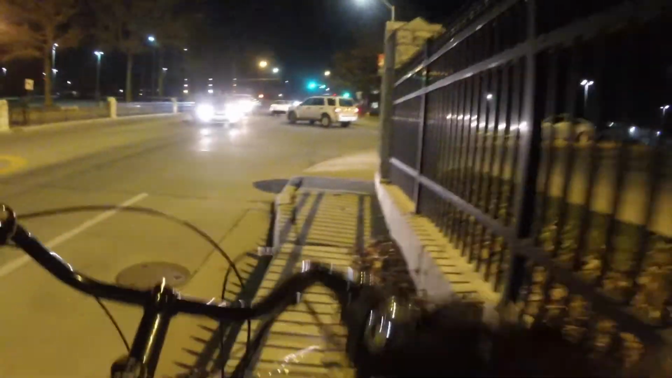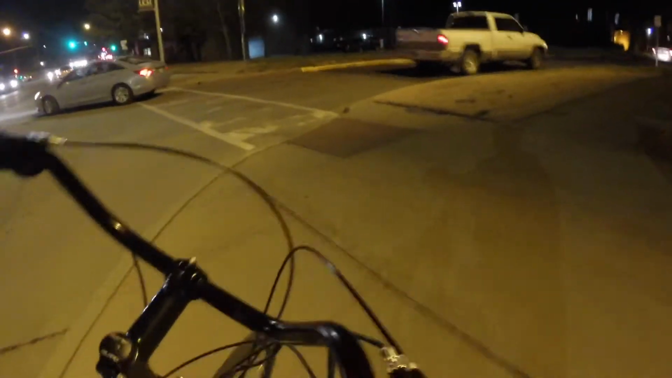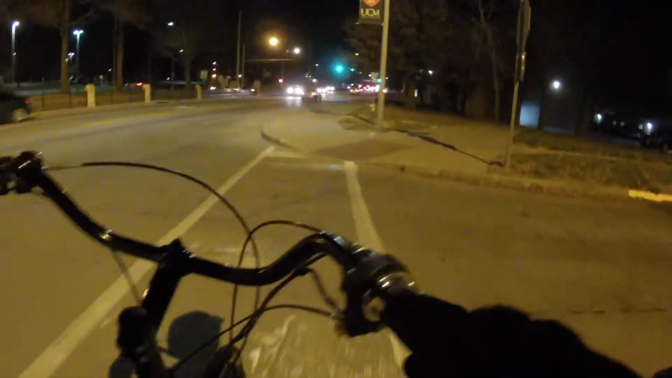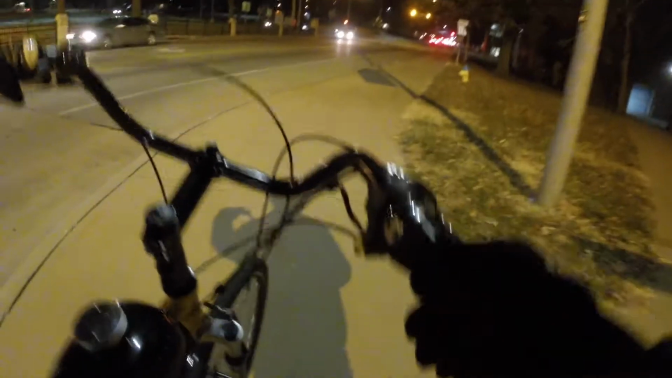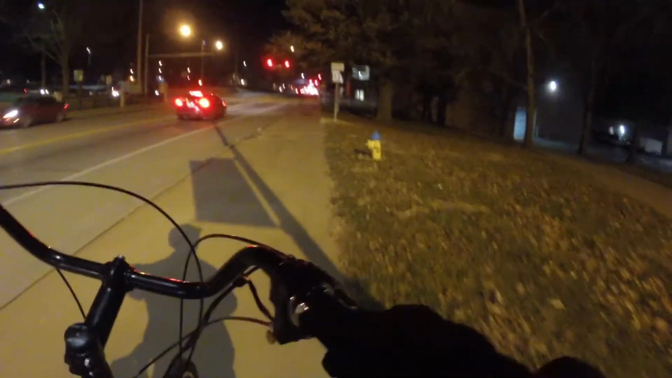Well, fellas, I think until I get my special European chain tensioner, there's not much else I can do to keep the chain on, because it's a forward-facing horizontal dropout on the axle, so whenever I give it gas, it pulls the axle off the dropouts. Like, it pulls it forward from torque.